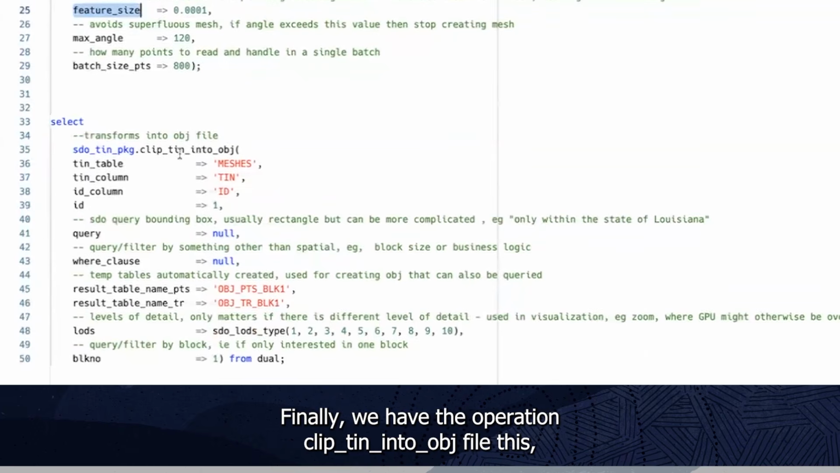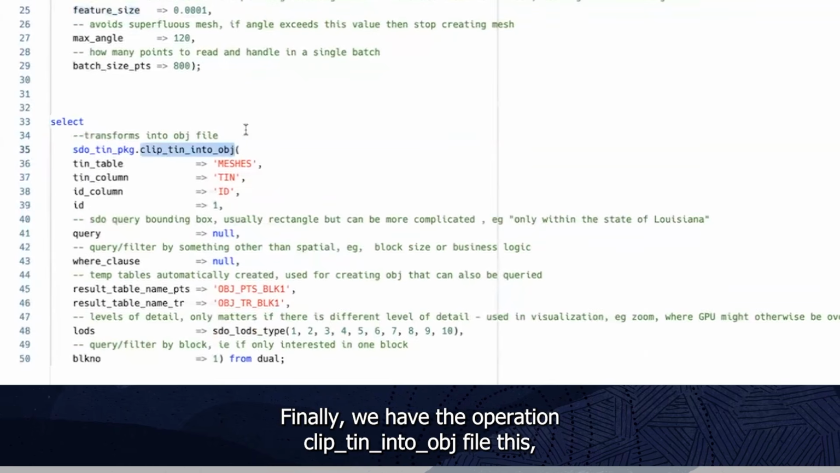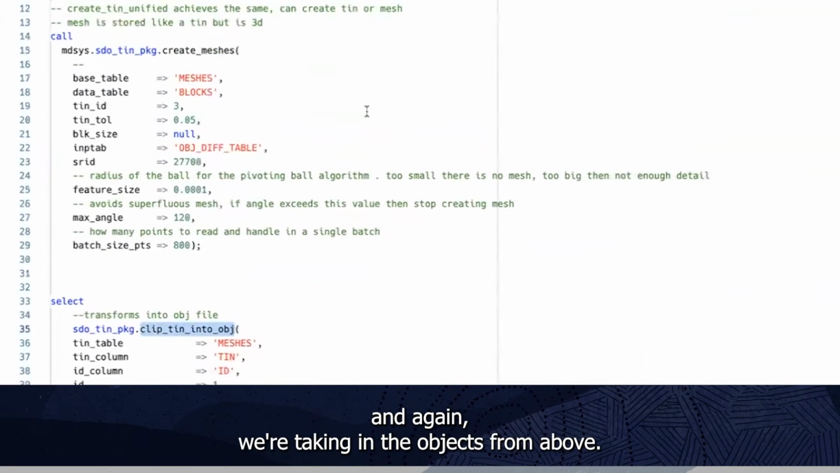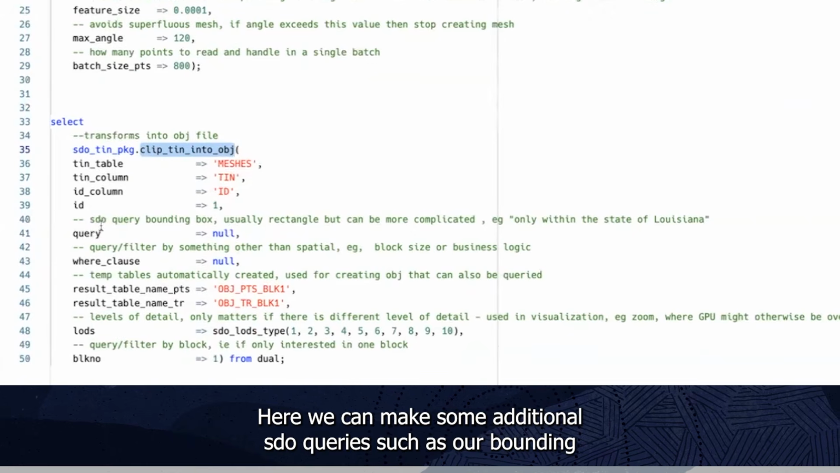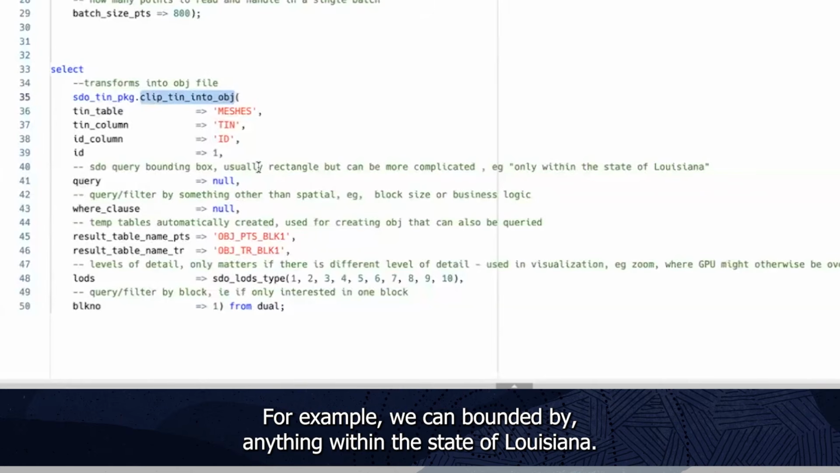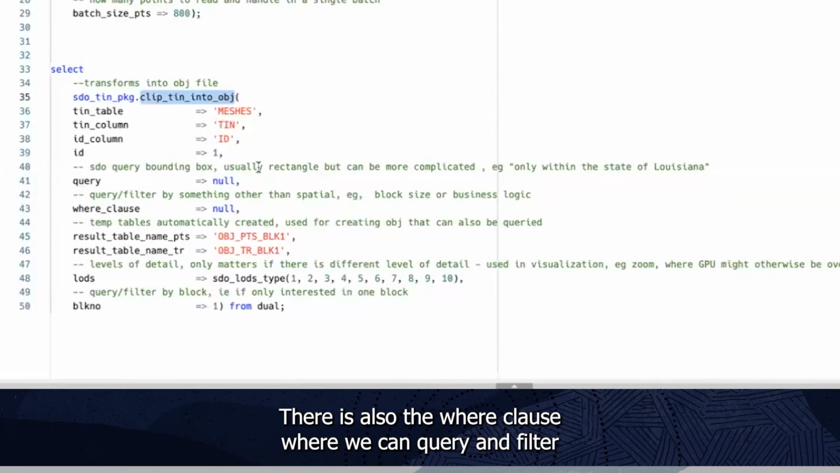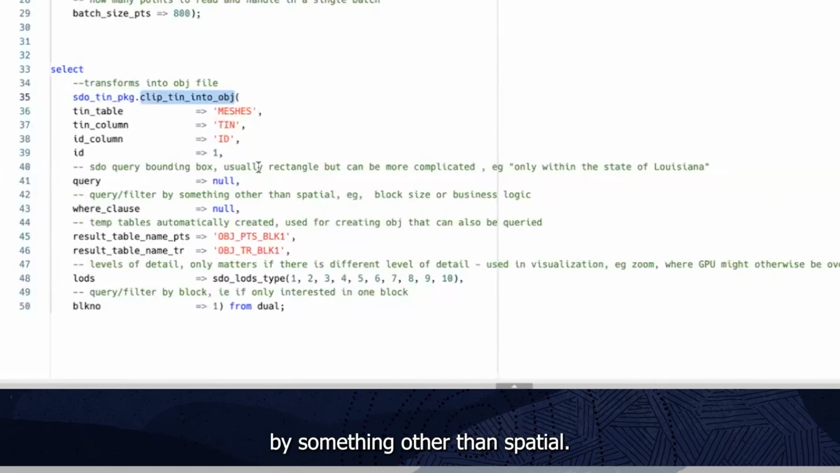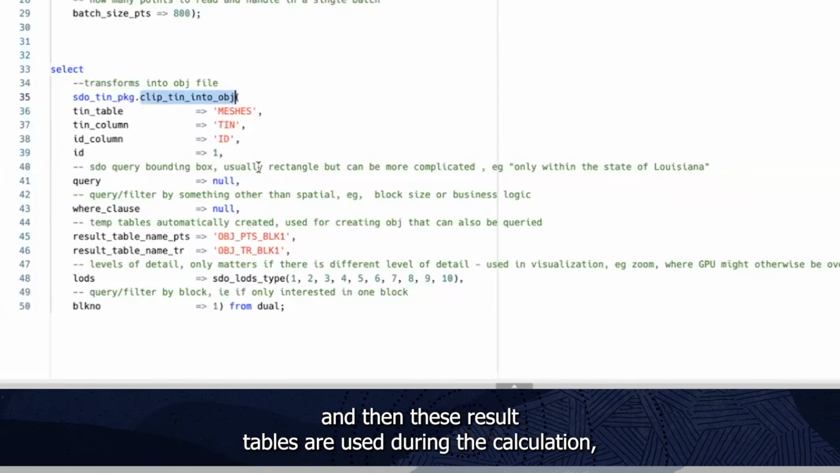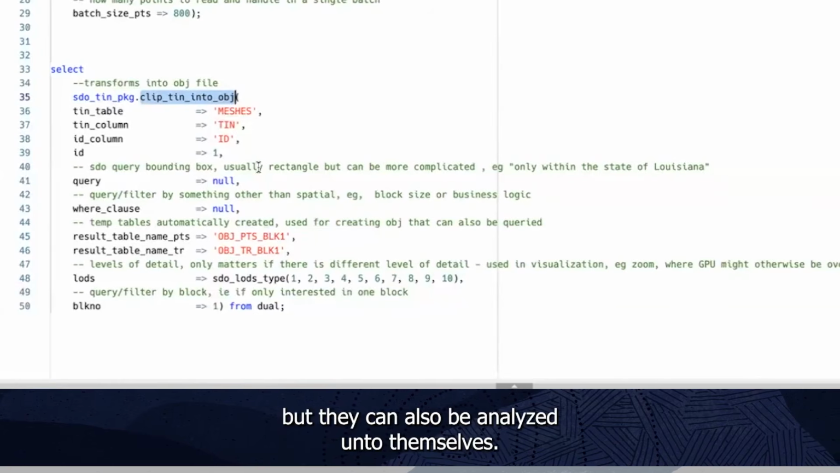Finally, we have the operation to clip the TIN into an object file. This is creating our CLOB object from that TIN, and again, we're taking in the objects from above. Here we can make some additional spatial queries, such as a bounding box, where we can bound the mesh by a rectangle, or it can be more complicated. For example, we can bound it by anything within the state of Louisiana. There is also the where clause, where we can query and filter by something other than spatial. So it's very interesting. For example, the block size, or even business logic. And then these result tables are used during the calculation, but they can also be analyzed unto themselves.